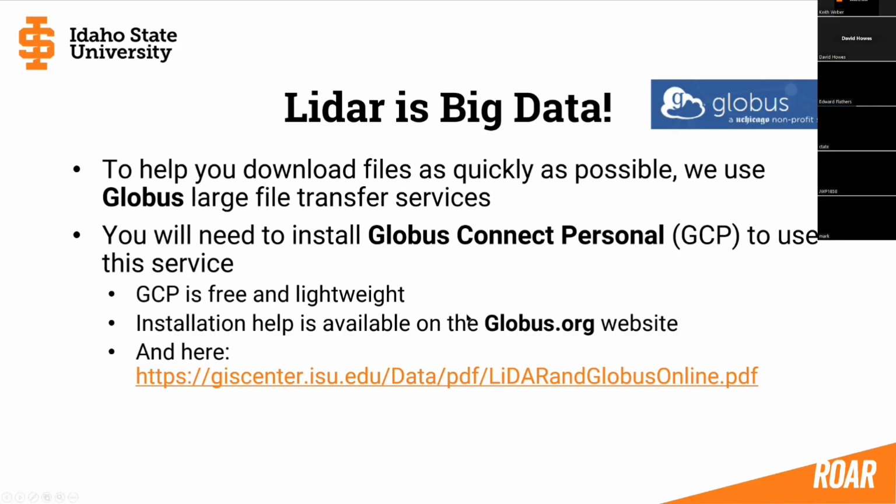A real simple install. This is absolutely free for you. Globus Connect Personal, GCP, is all that you're going to need. Again, it's free, very lightweight. Installation help is available at globus.org, and a very specific help document on our website using that URL right there will walk you through the same setup, but it'll also describe connecting to our servers to help you get that data downloaded. So it's a little bit more LiDAR specific here and a little bit more general if you go there. Both of them are good resources.